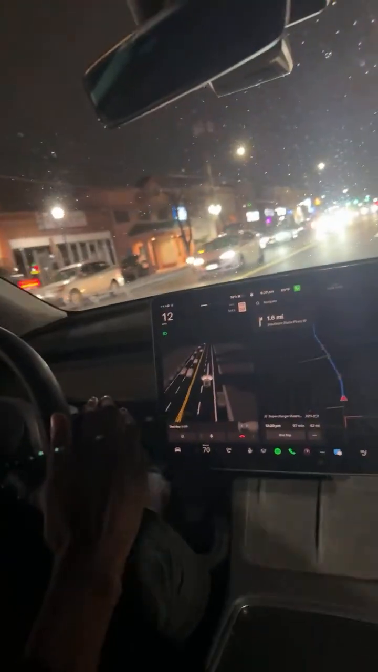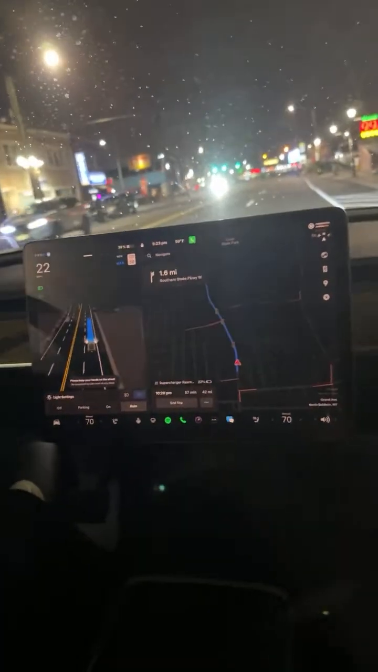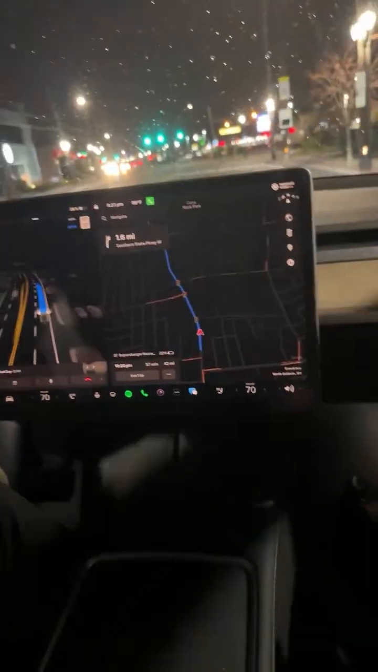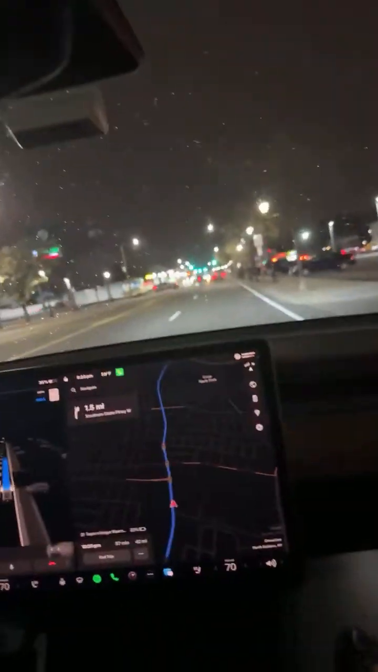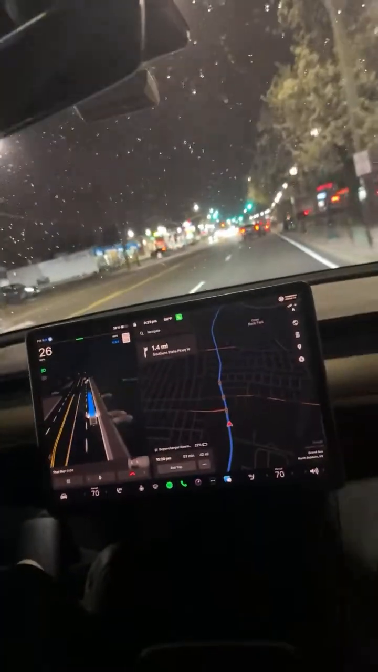Right, drive in and activate it. It's gonna keep the speed limit, which is like 30. I'm gonna keep my hand on the wheel because it's nighttime. You feel me? Let's see how well it sees. Keep my foot over the brake. Okay, it sees those pretty well.